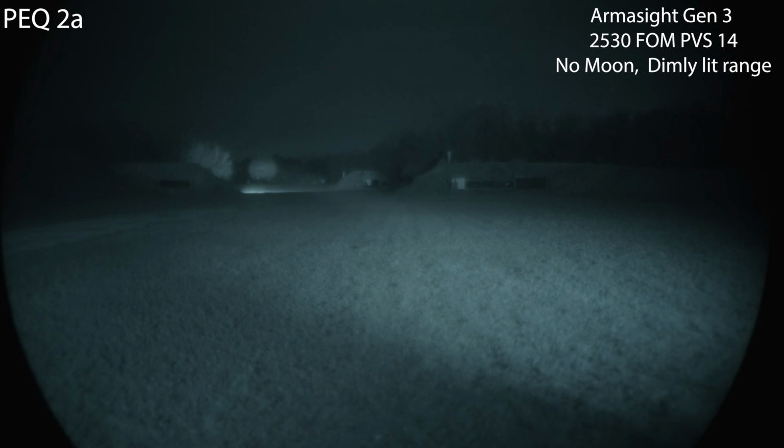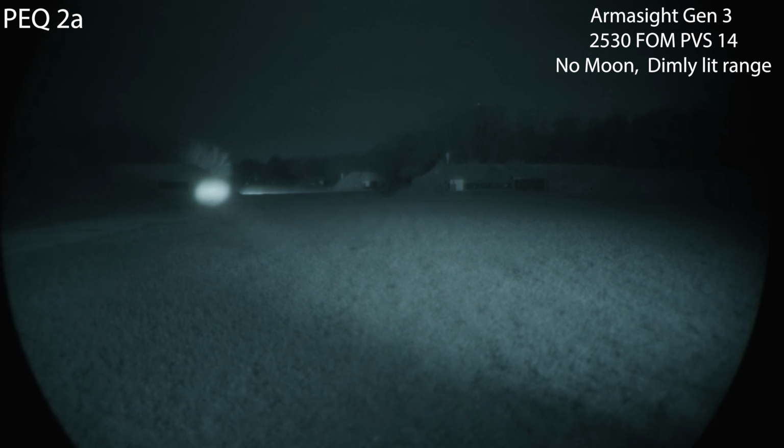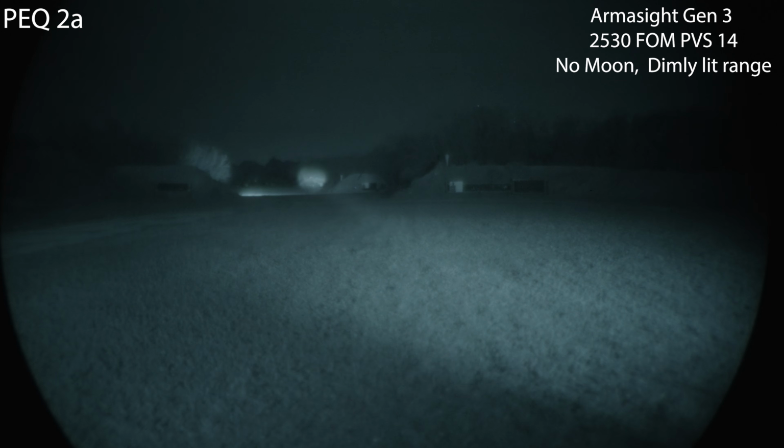So very usable. This is high illumination, low laser. This will crank that laser to high, and you do still get blooming with how strong the laser is on this. So there's low laser, so pretty nice unit.